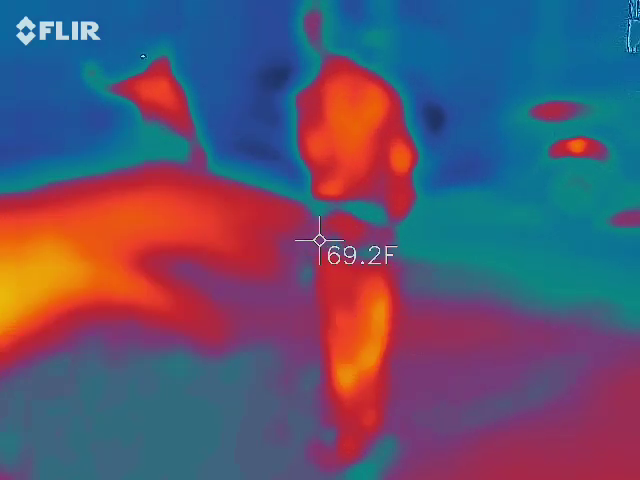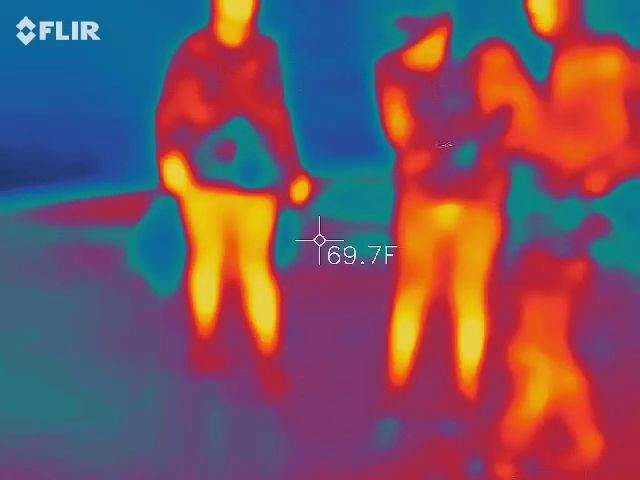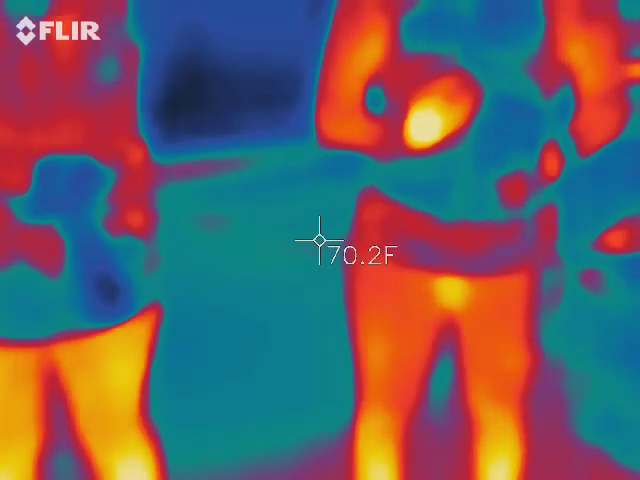I don't want you to find the cold spot. I want you to focus on the thermodynamics in reverse. So when it draws, how big of an area does it draw from? I've seen it as big as maybe a 3 to 4 foot circular area.